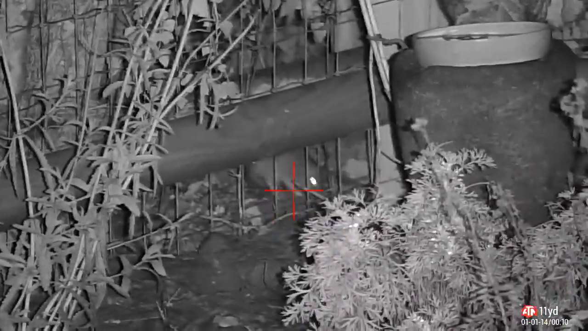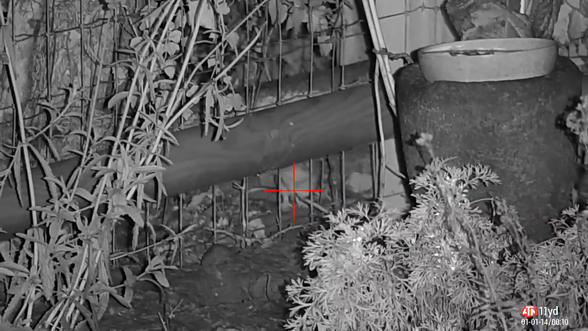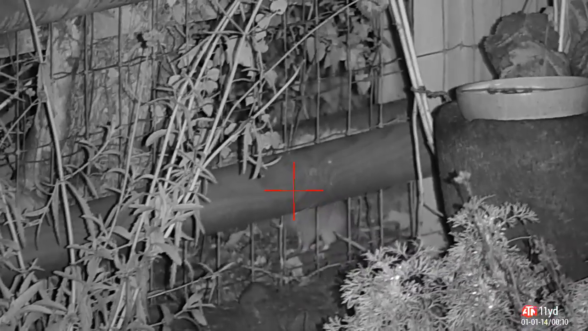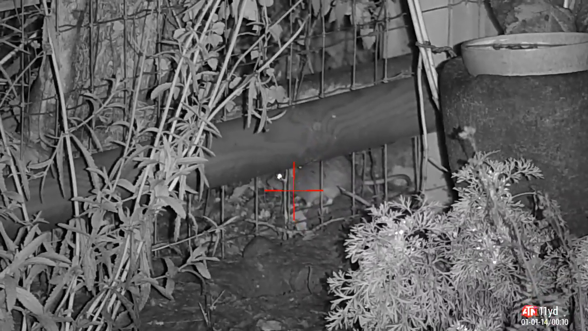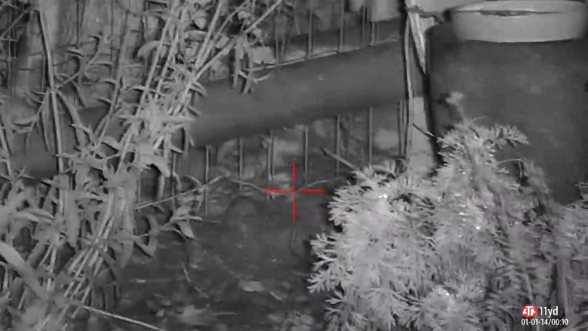He's thinking about coming through, so I'm just waiting until he steadies, waiting until he settles down so I can get a nice clean shot on him. I want to try and recover these. There we go. Knocked him over with a headshot.